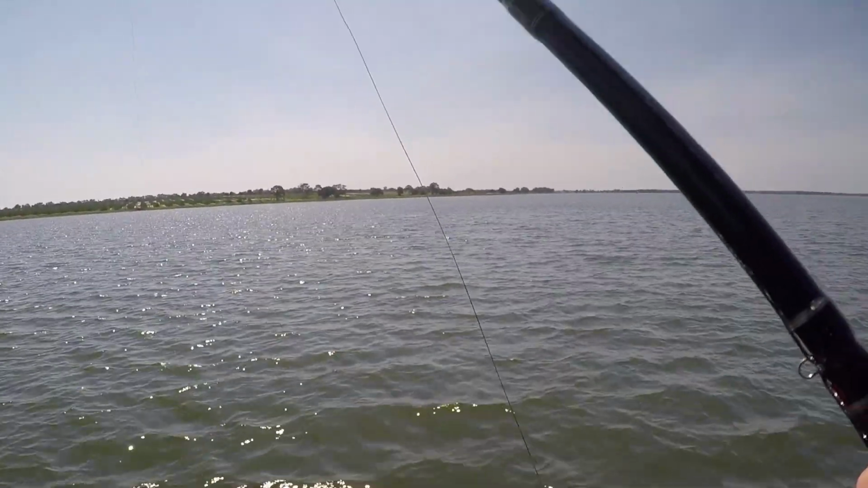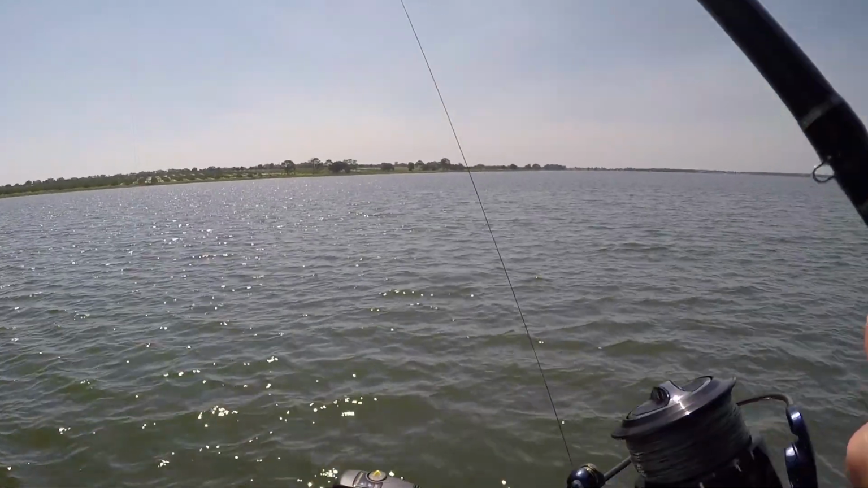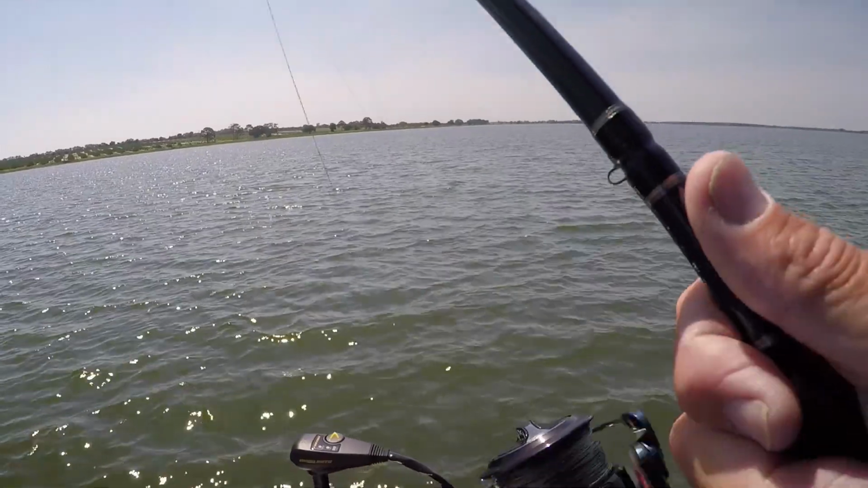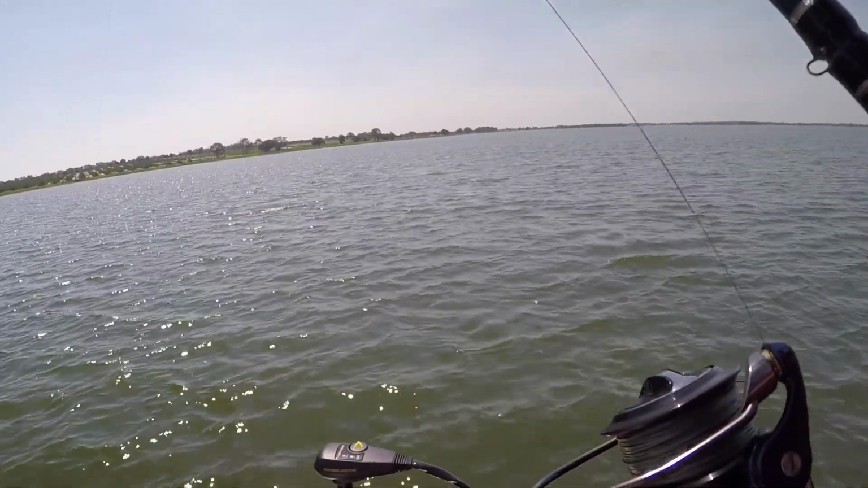She put some very nice pictures. Okay, right out front here, there's brush piles out front here. Look at them here. How deep are we? 16 feet.